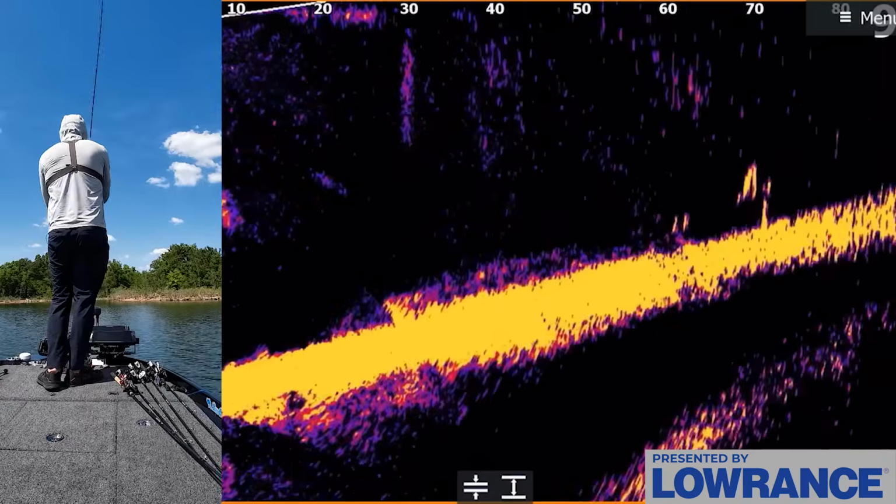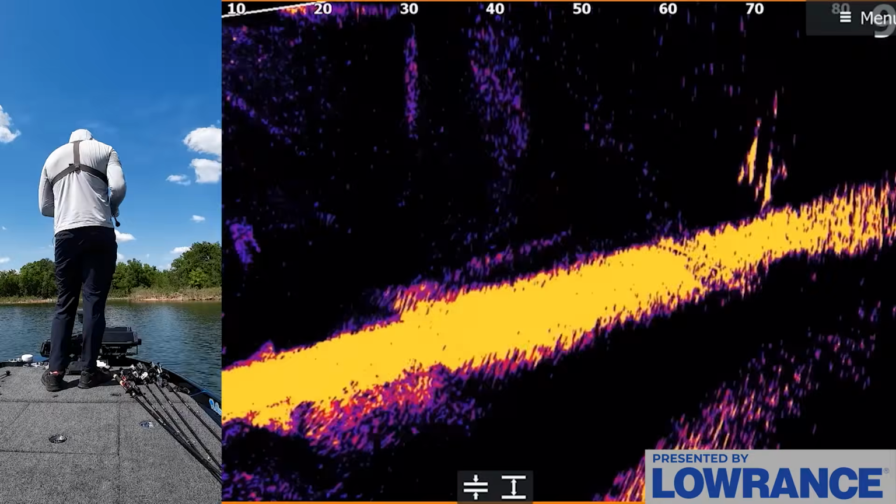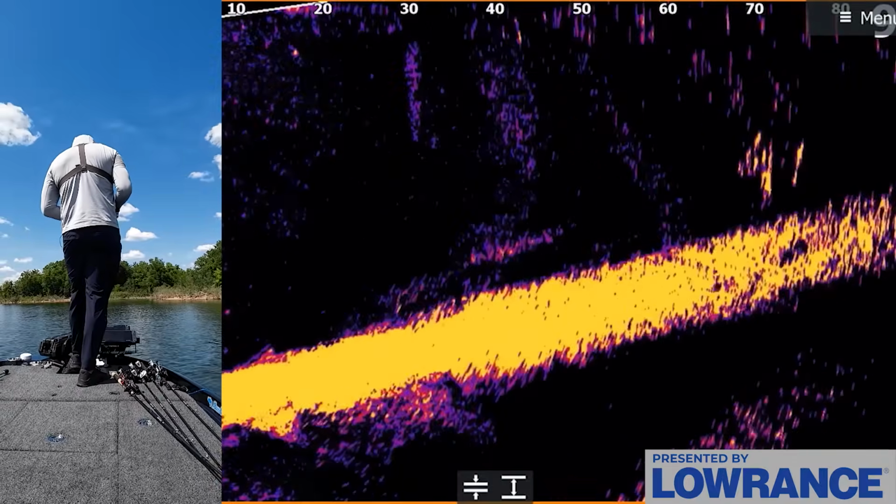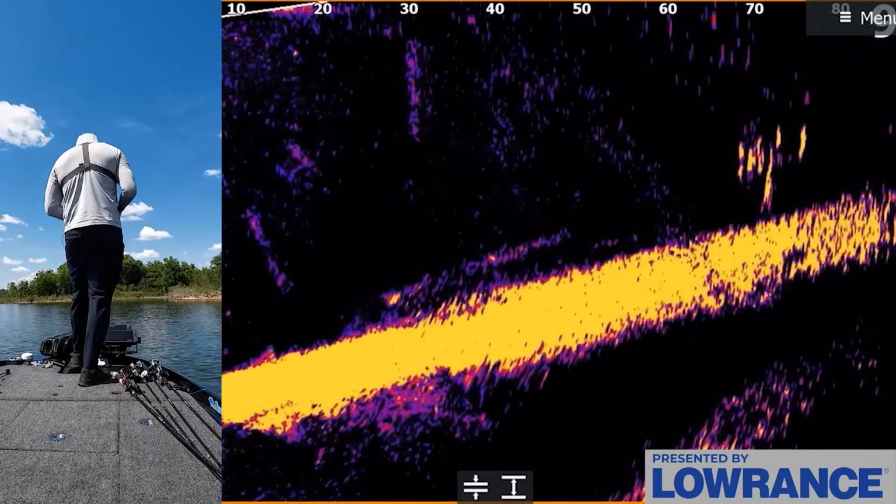You can see all these fish. They just kind of restacked back up right down there on the bottom. They're about 70 feet out. Try to get my bait back over to them. That Scamper Rig is great when you're dealing with these spotted bass this time of year because you can move it so quick and it just gets them to react.